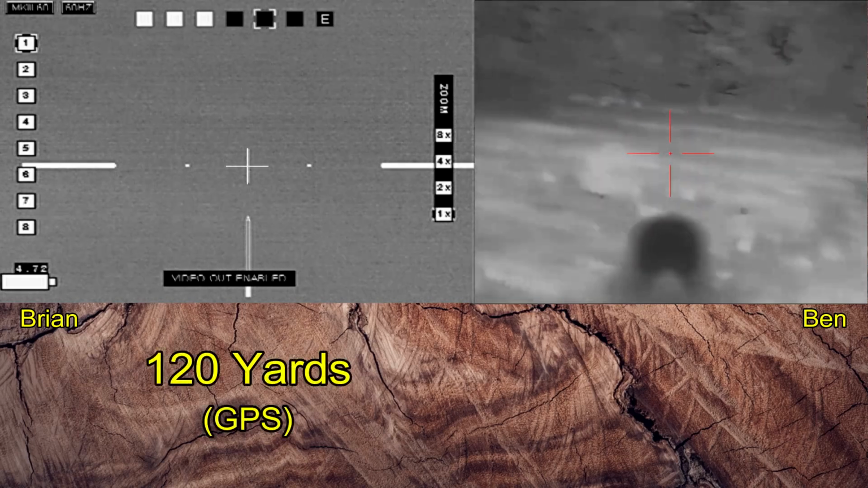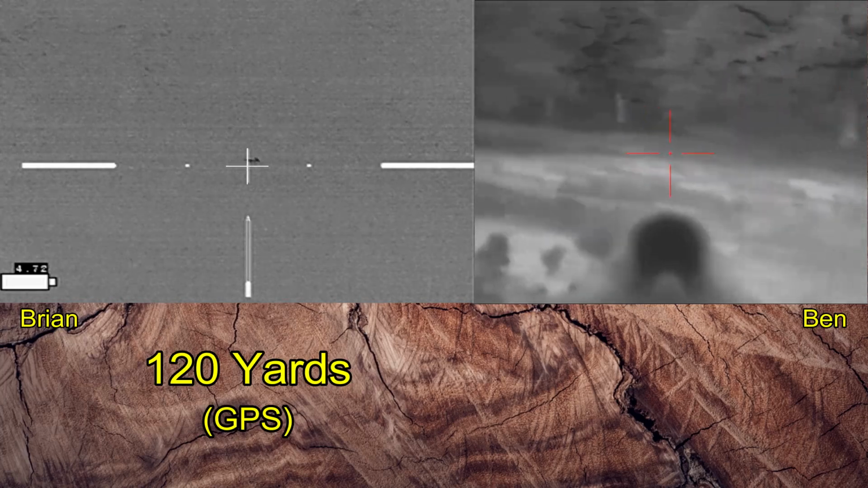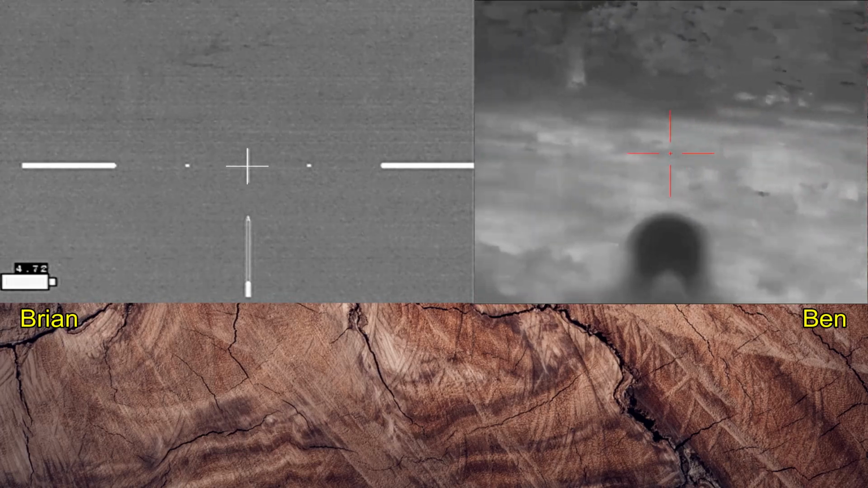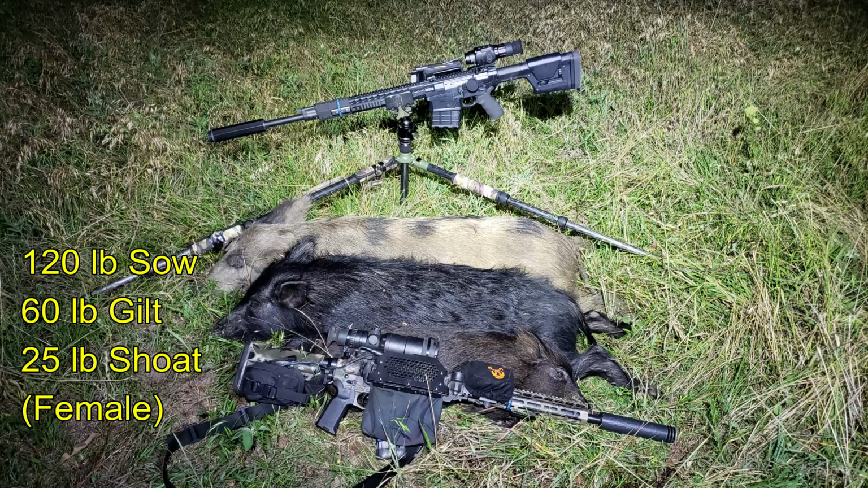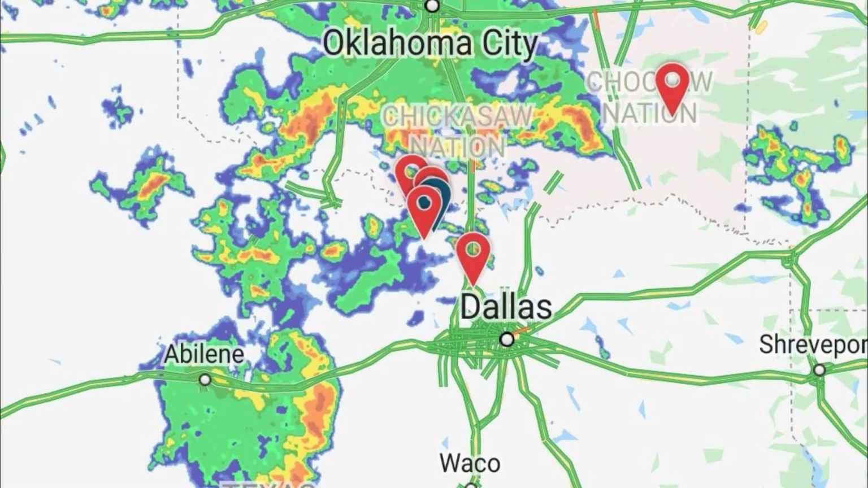And in scanning back and forth, I spied this little shote with its head popped up. And it goes down. Safe. We're off to a good start for the night with a 120-pound sow, 60-pound gilt, and 25-pound female shote. That was the last dry part of the evening as we dodged rain showers the rest of the night.